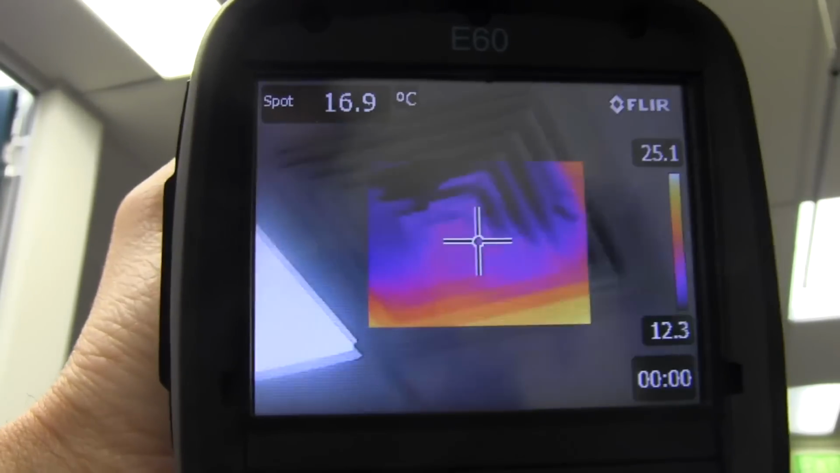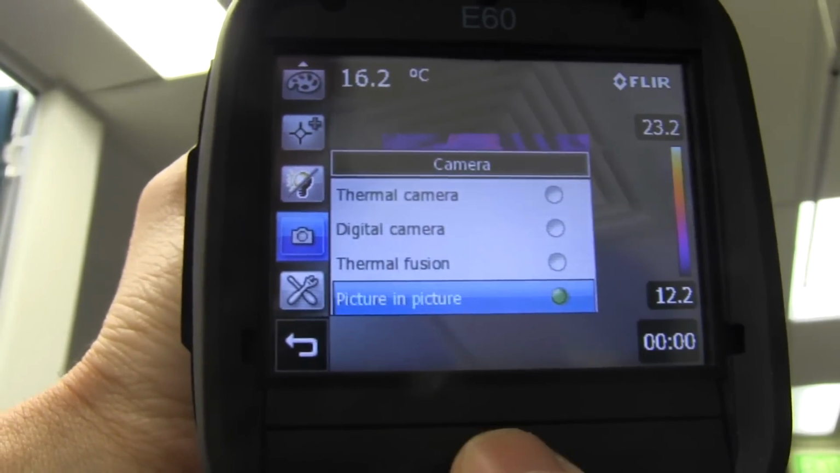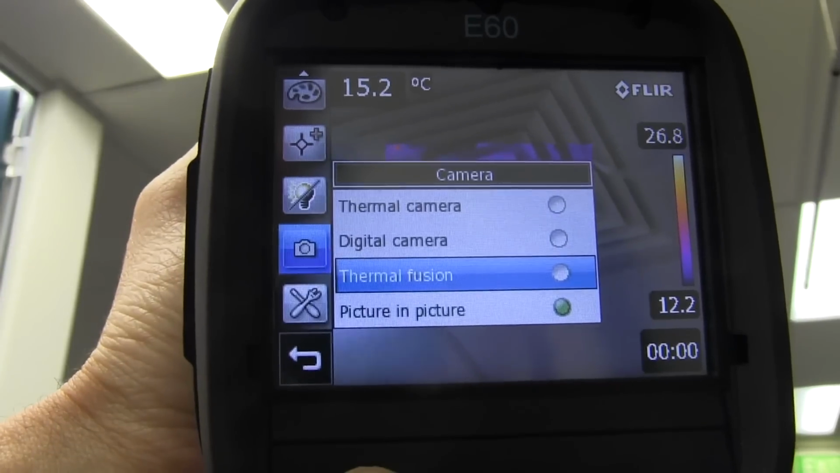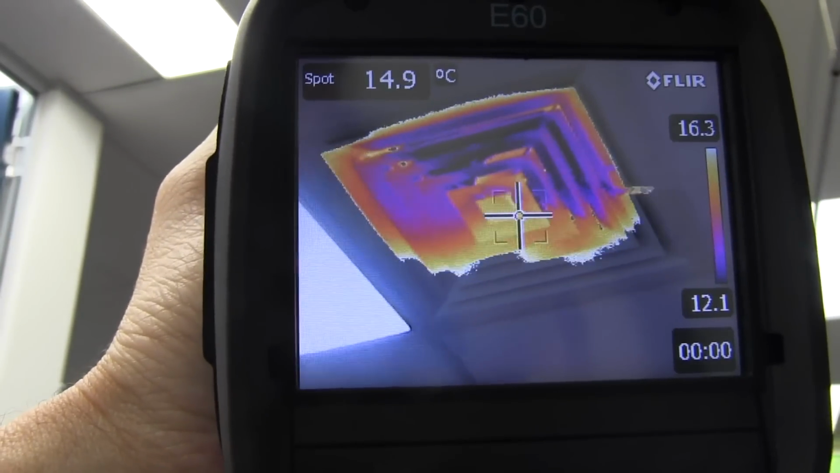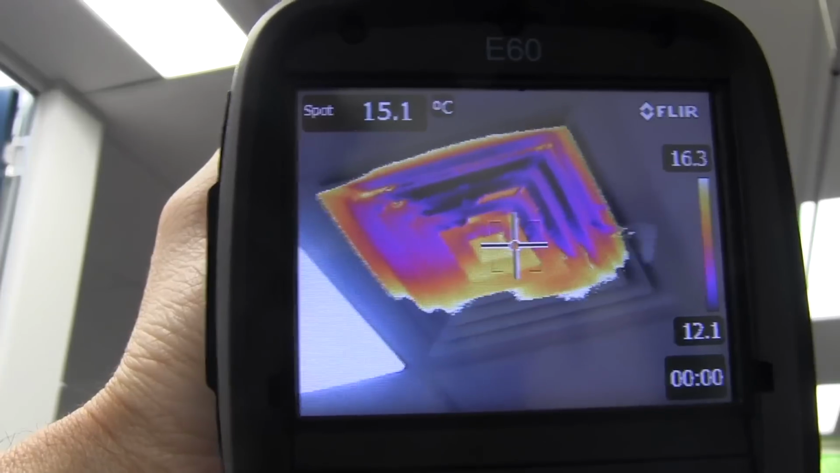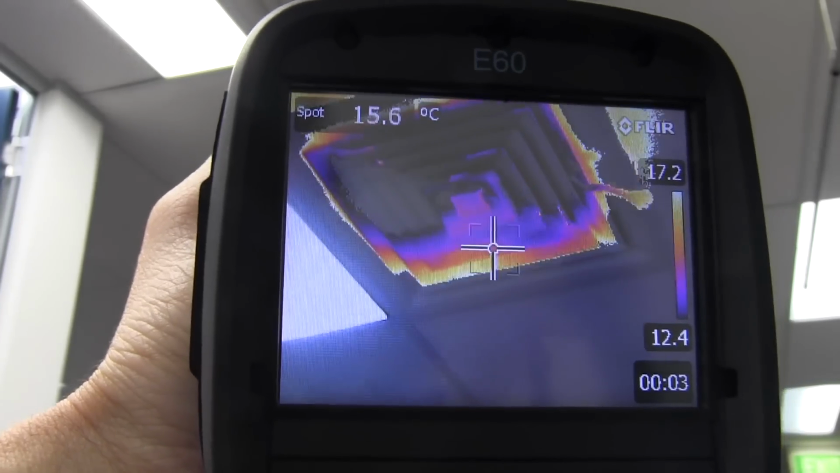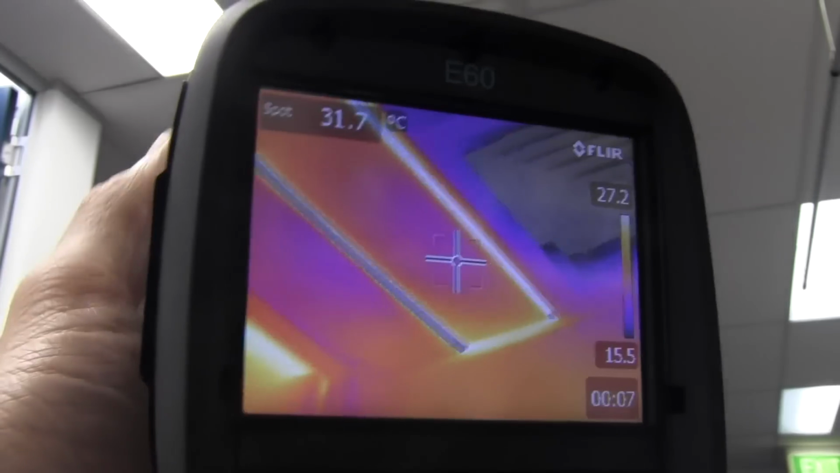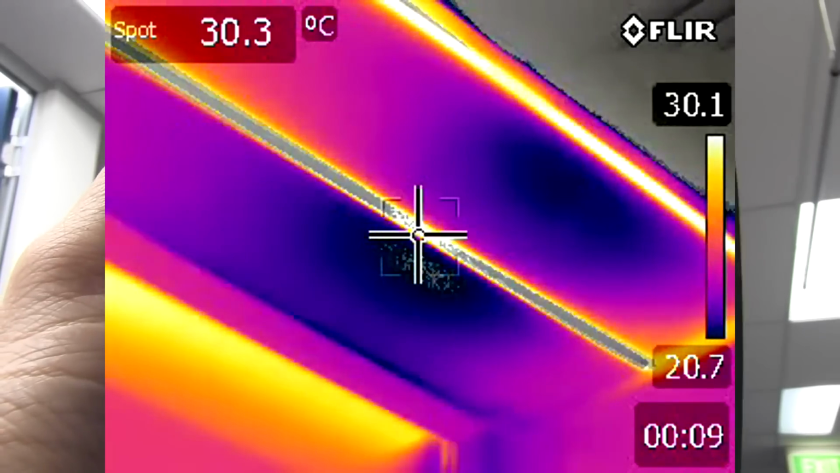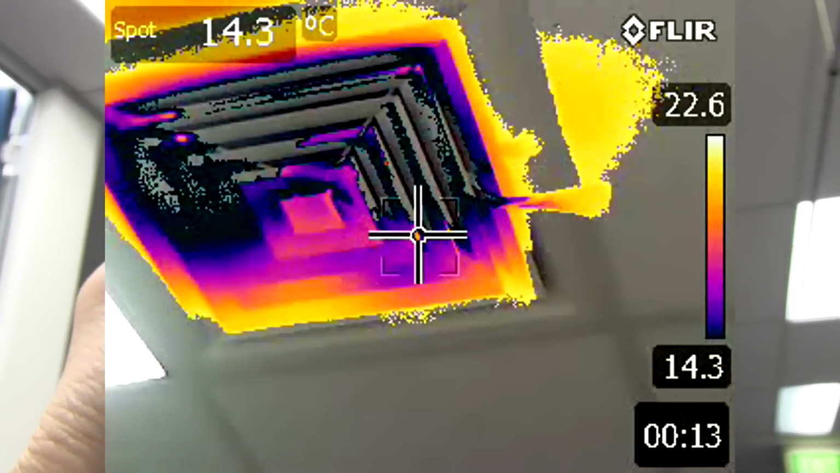And of course, if I want to record video on that, let's put it back to the thermal fusion mode. Here we go, thermal fusion mode, and I'll record video. I'll press the trigger, and that will start recording. You can see the little timer on there, and that will record a nice little video, which I should be able to include in the clip in here.